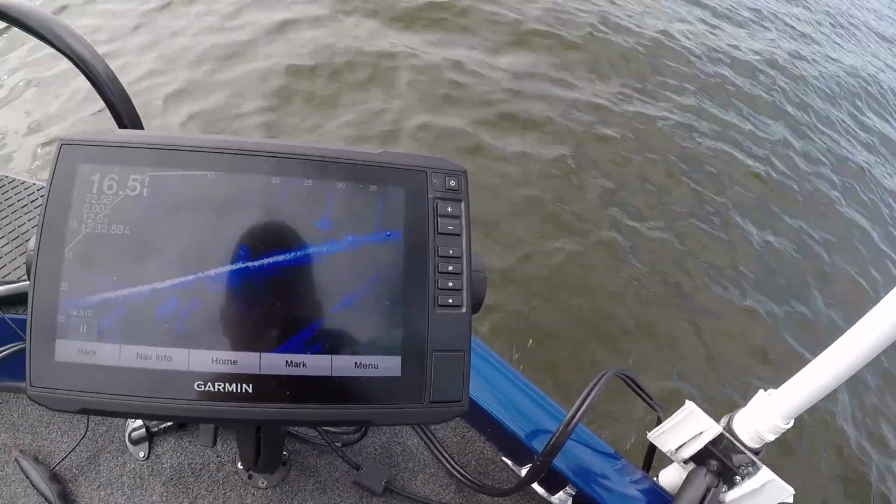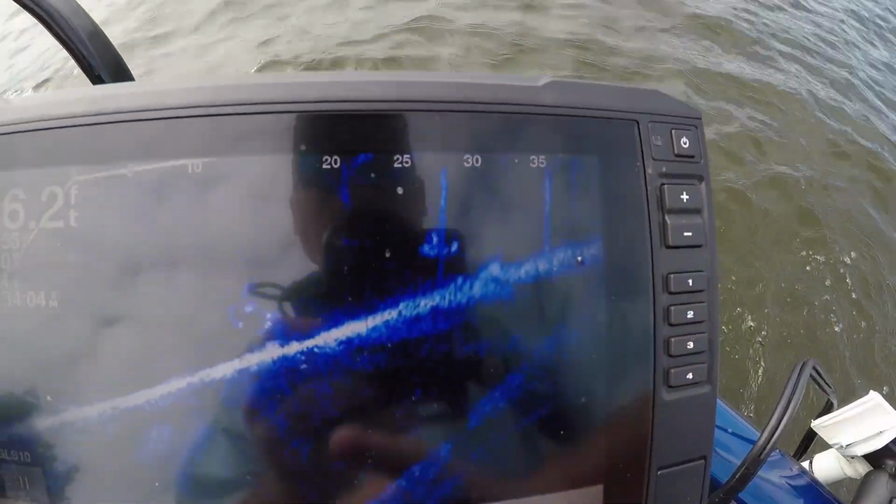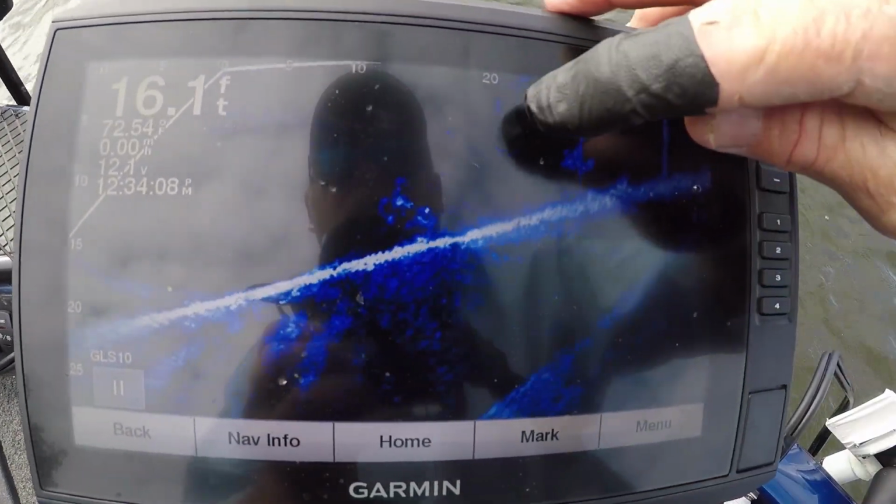In this video, I'm trying to show y'all, trying to catch a few crappie and show y'all how we're finding them. Now you can see them here. See the crappie around that post? And here's some on a little piece of trash out in front of the dock. You can see the other dock post right there.